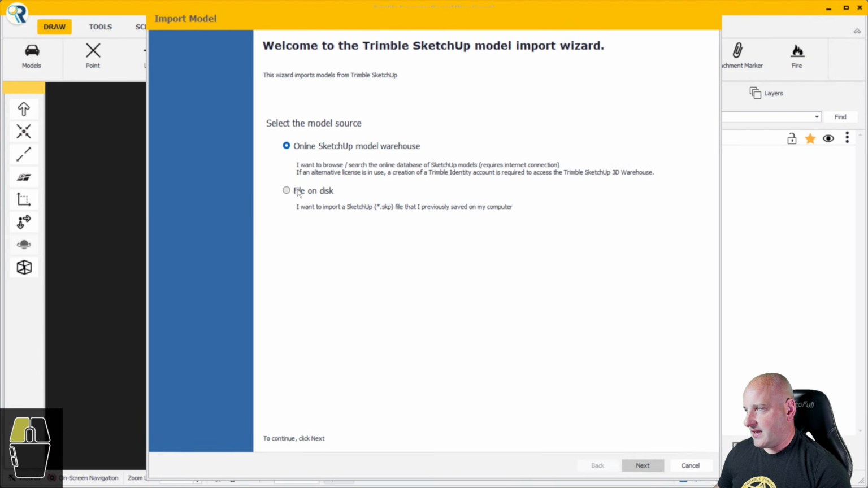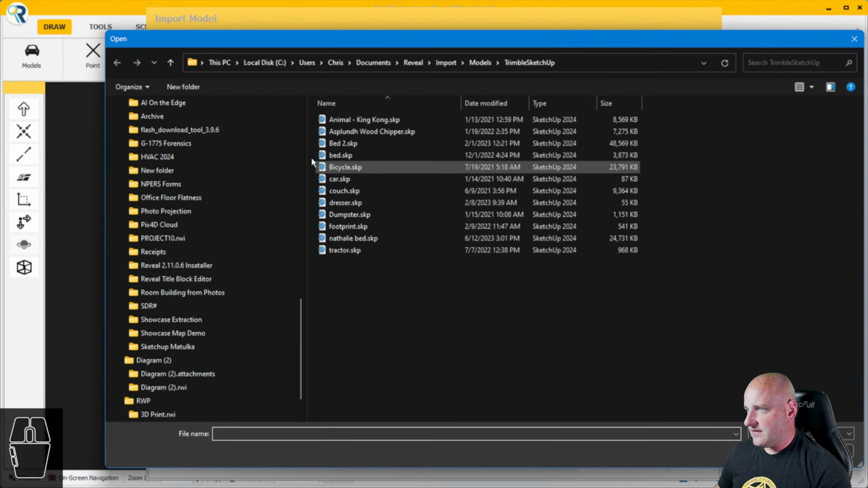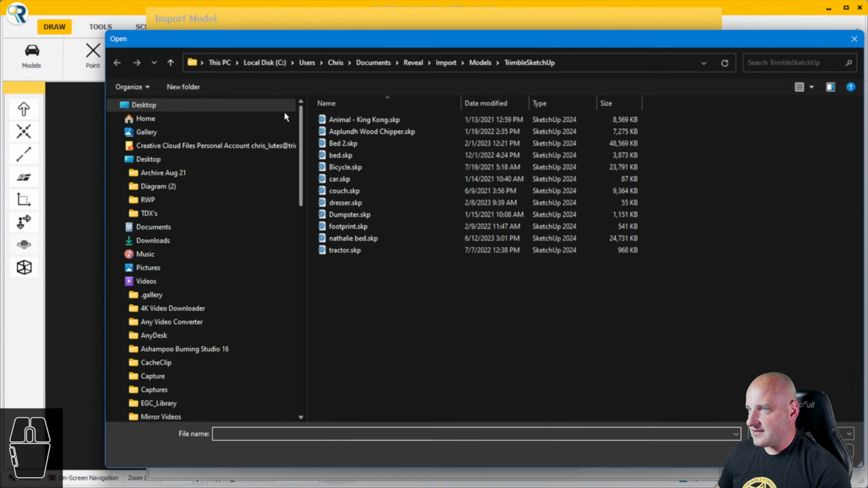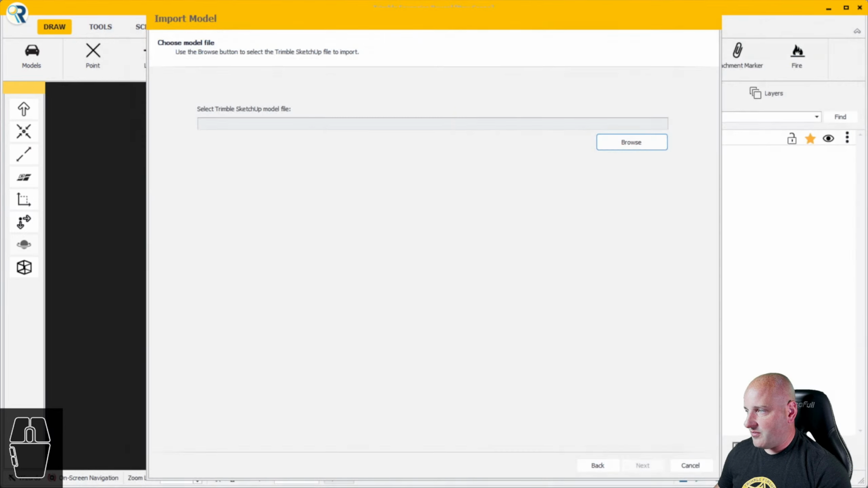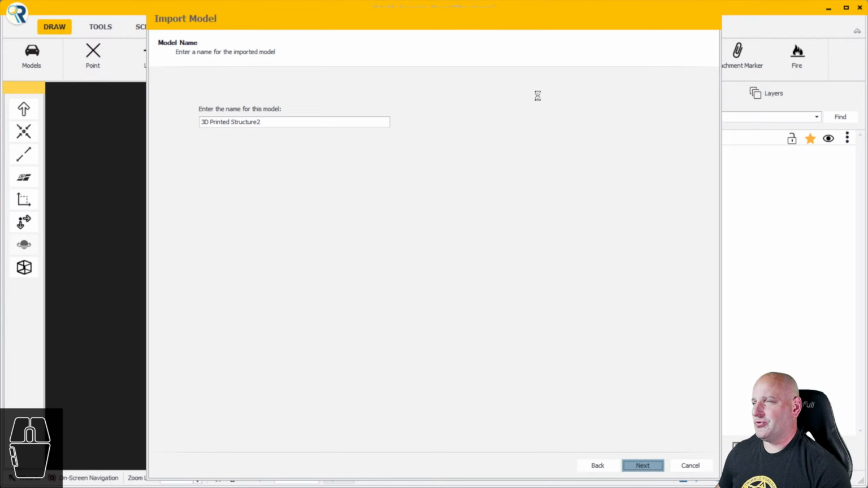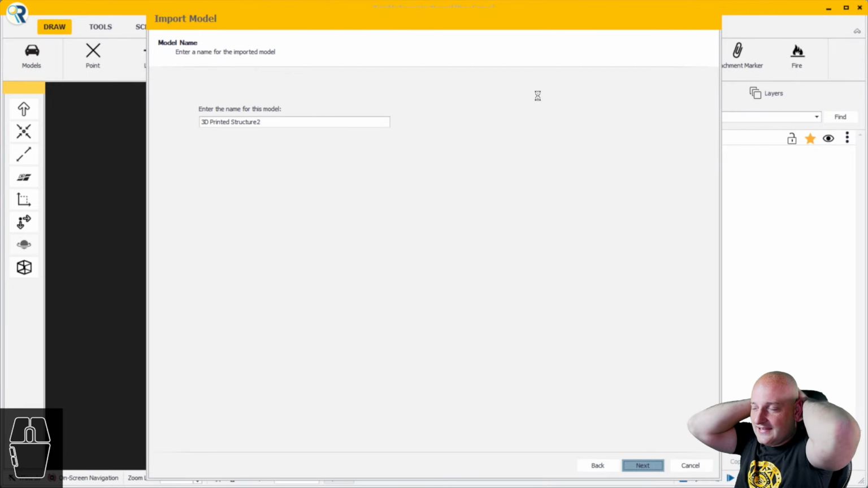Let's re-import this thing. It's going to be a file. I'm just going to browse, go to my desktop here, my 3D printed structure. Let's call it 3D printed structure 2, because why not give it a 2? Two makes perfect sense when you think about it.